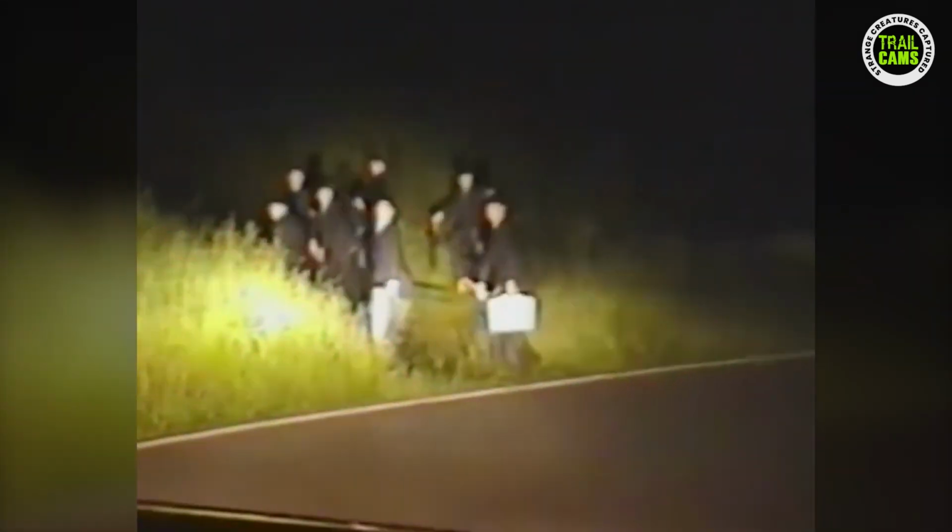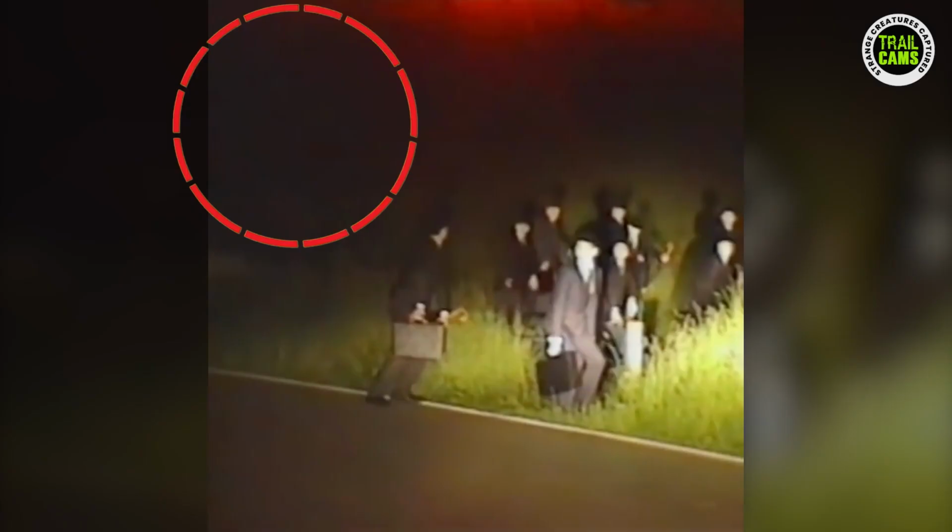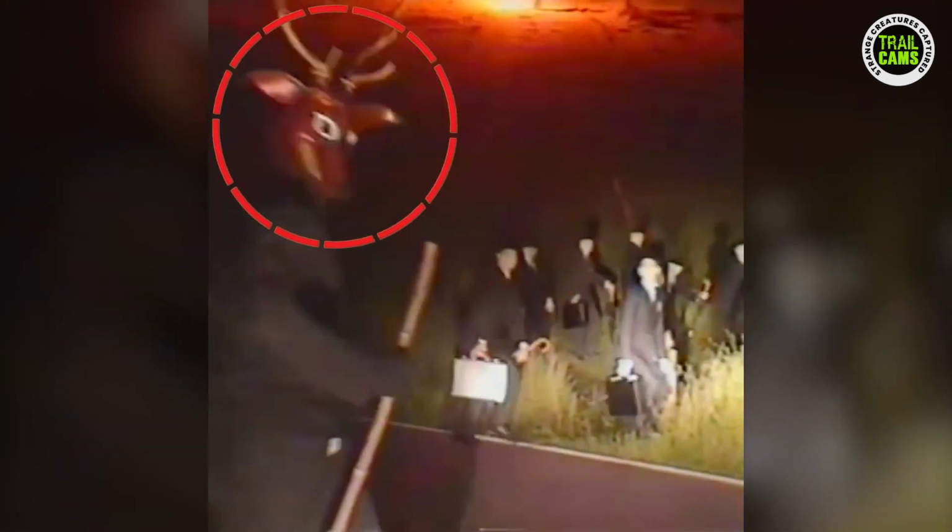As if the presence of these suit-clad figures wasn't enough to make your blood run cold, the terror escalates when an ominous figure emerges from the darkness. A man adorned with a haunting deer mask suddenly materializes. What would you do if you were the driver?